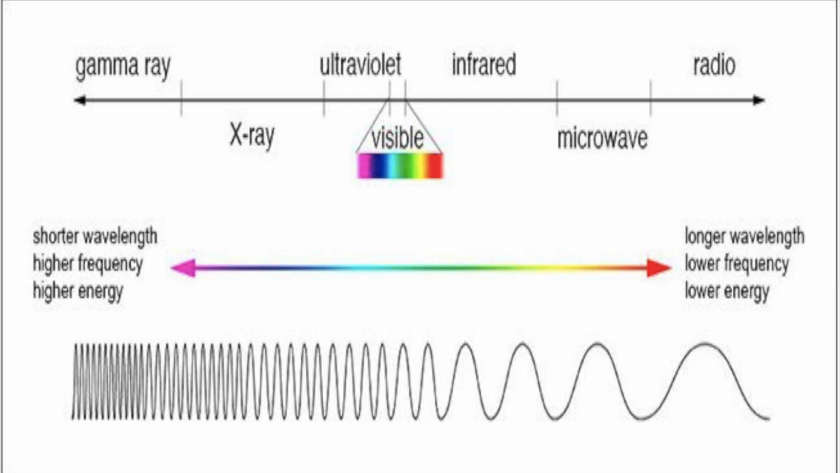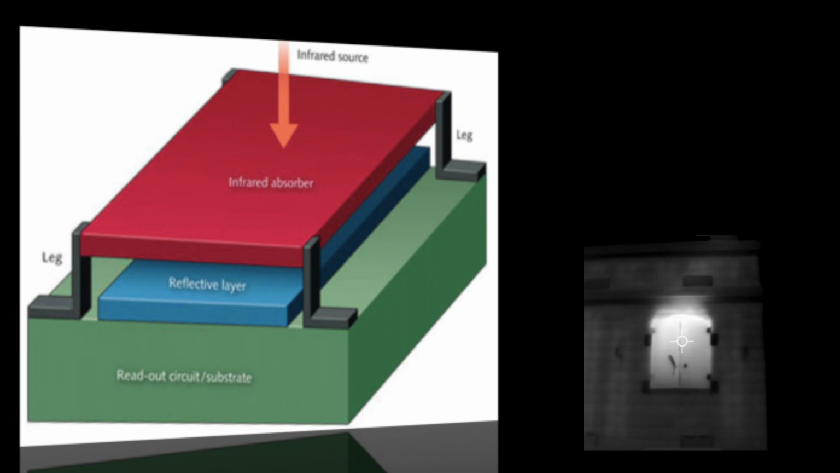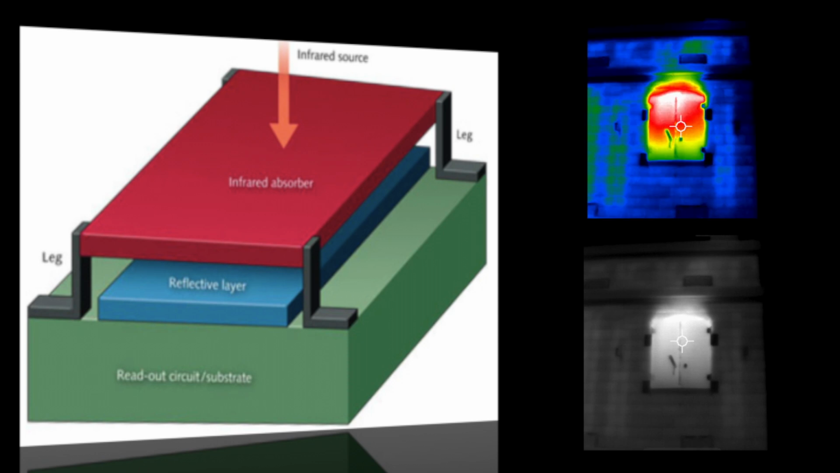much like how a night vision camera can capture invisible infrared light and convert it to an image that we can see. On the inside of a thermal camera, there are a bunch of tiny measuring devices that capture this infrared radiation, and they're called microbolometers, and each pixel has one. From there, the microbolometer records the temperature and then assigns that pixel to an appropriate color.